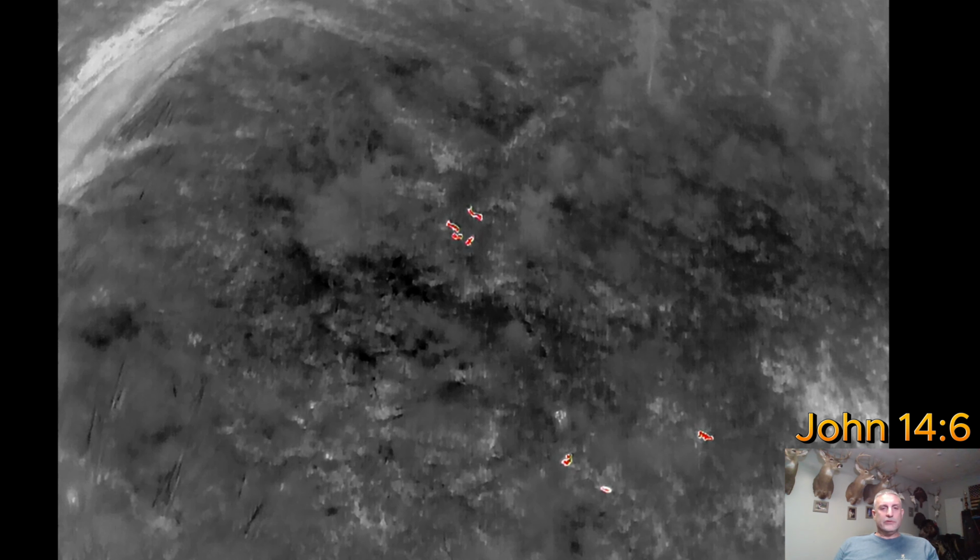And today I was out at our lease. Decided to go there early this morning, way before daylight, and start flying the drone and just kind of watching some of the deer on our property. And I'm really interested in seeing how these bucks are developing.